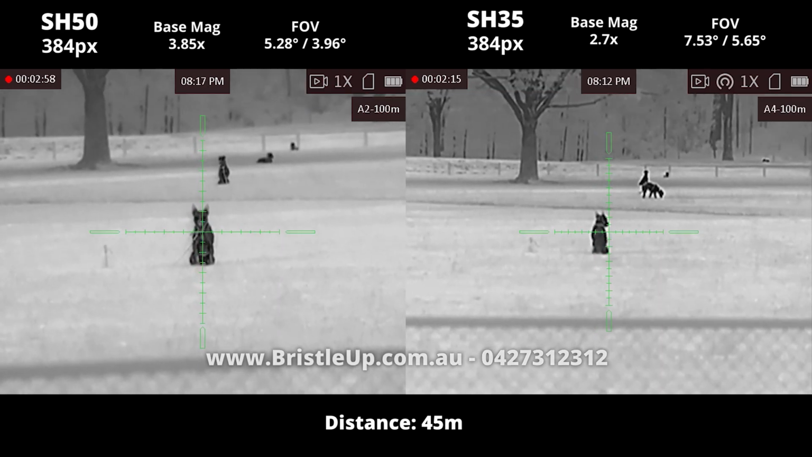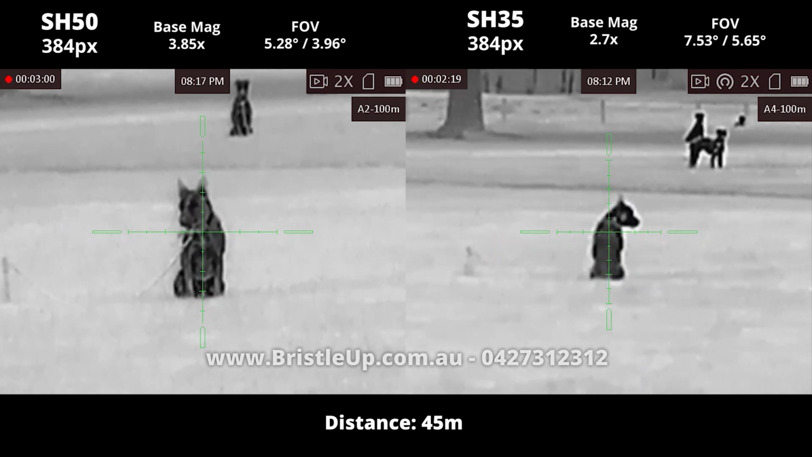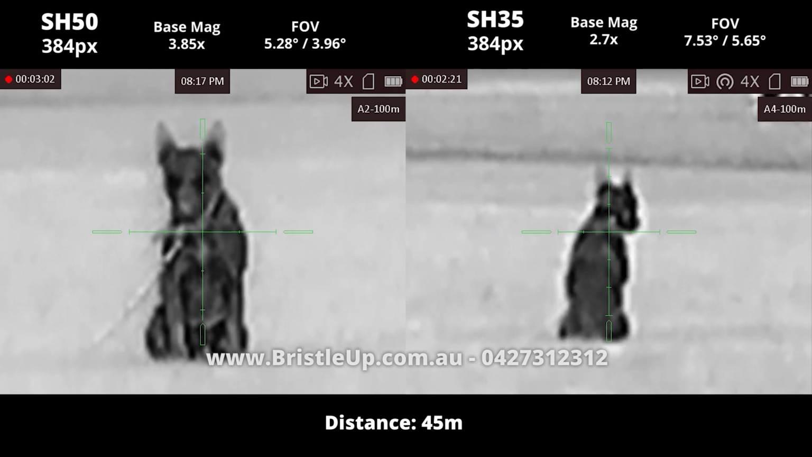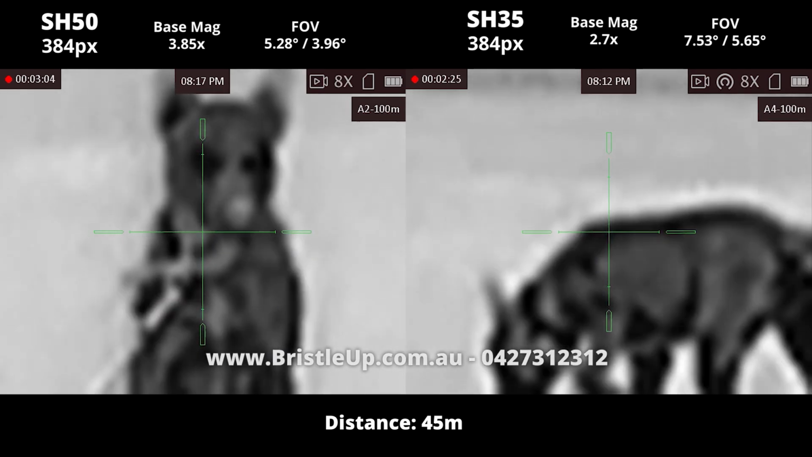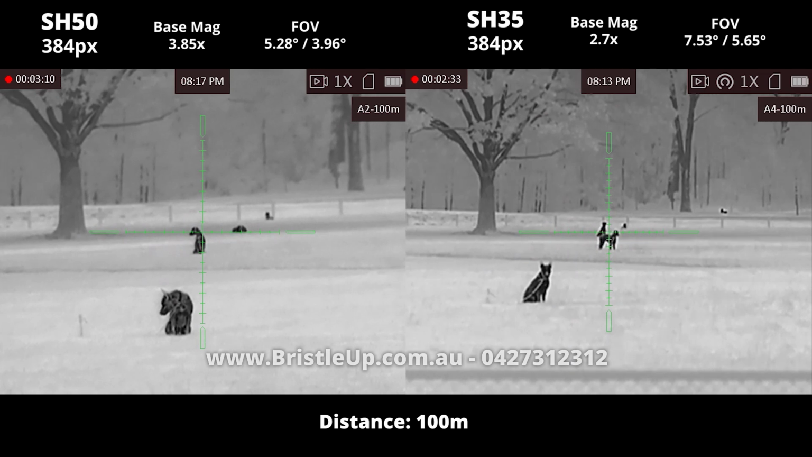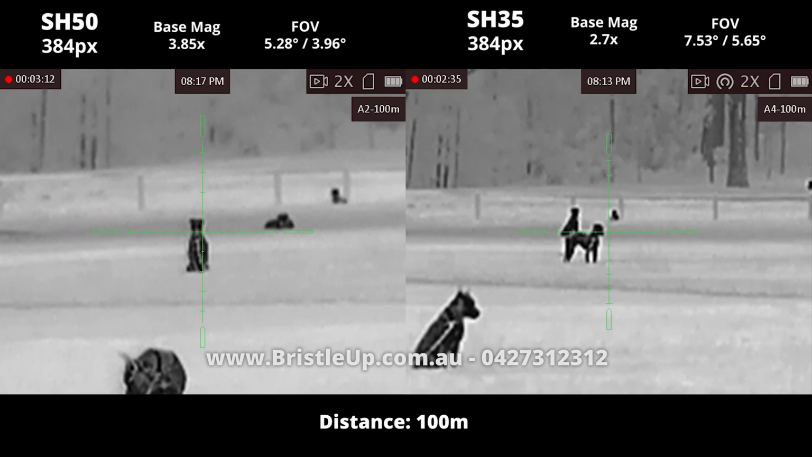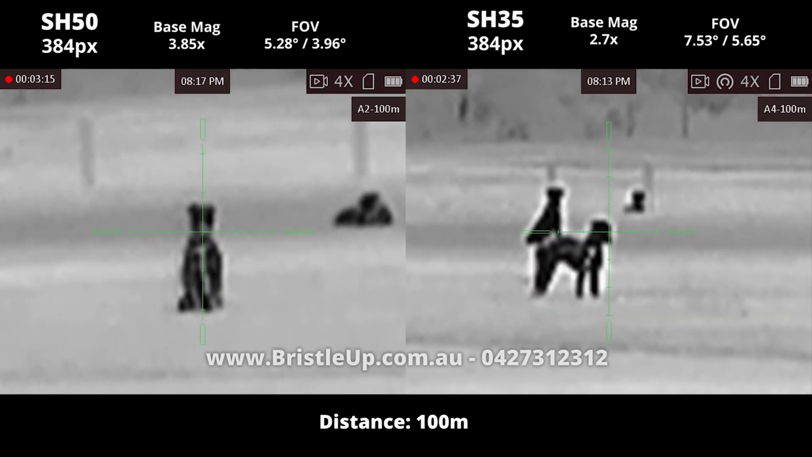Let's now take a look at the 384 pixel models and compare their image quality. I was surprised to see how much the 384 pixel models stood up, at least at the close to mid range. It's evident that Hikmicro have a very good image algorithm. Typically, 384 pixel devices will have a higher base mag to try and compensate for the lack of pixels and the lower image quality. Let's take a look.